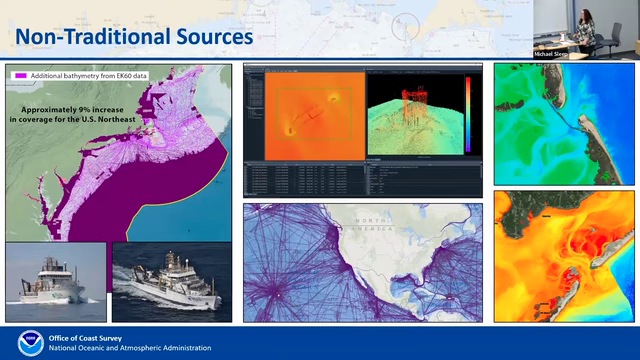And then satellite derived bathymetry. That's another one that's up and coming, as RSD really rounds out their tool, trying to make sure that we can take satellite derived bathymetry and get it through our pipeline to update the places where it's appropriate in as fast and streamlined a way as possible.